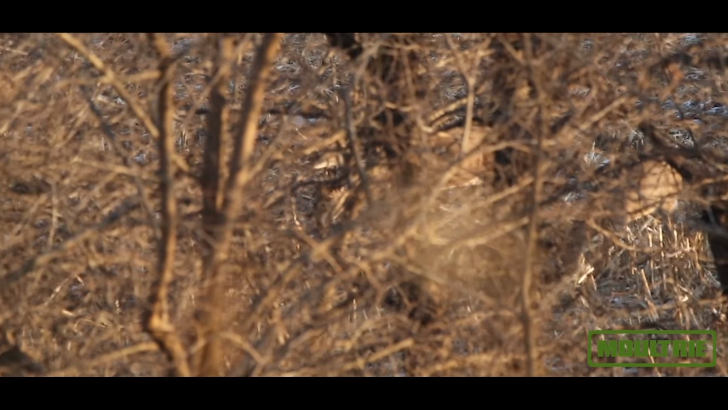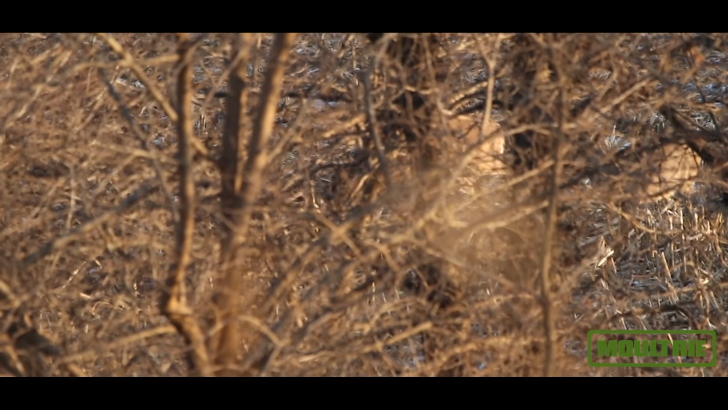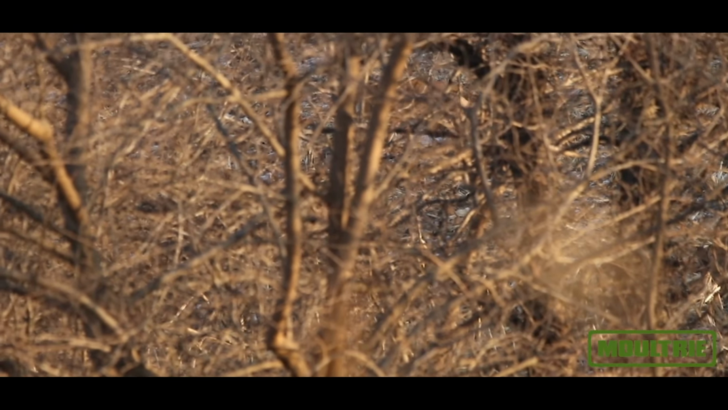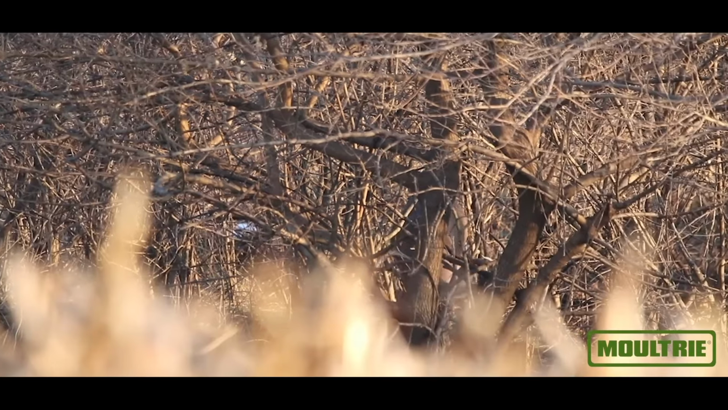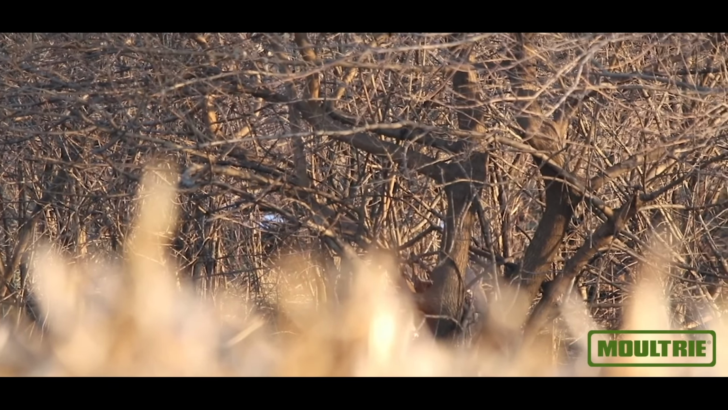So Uh-Oh is out in this field, and he's bumping 3 or 4 does around, and he's out there probably 200 yards. Matt decides to snort wheeze, and this deer just absolutely flips inside out. He is on a mission right towards us. Goes down into the draw and is raking every tree he can see. And finally, after about 15 minutes of that, he works up the hill right towards us.